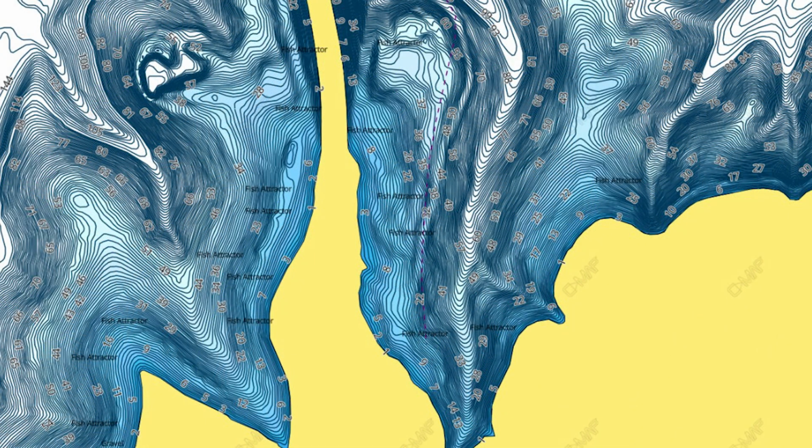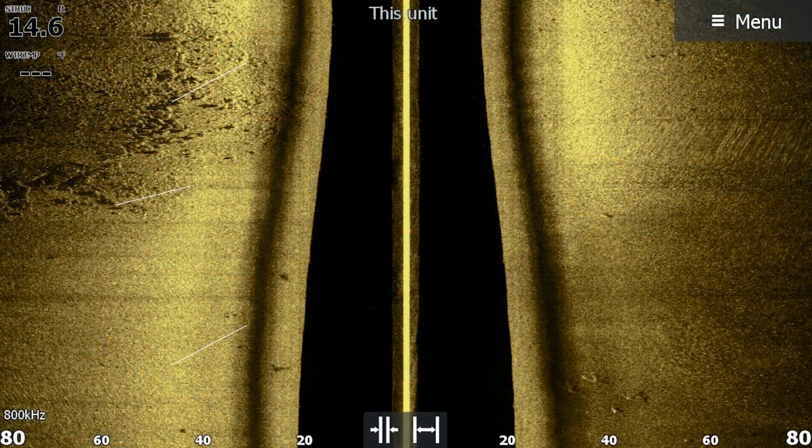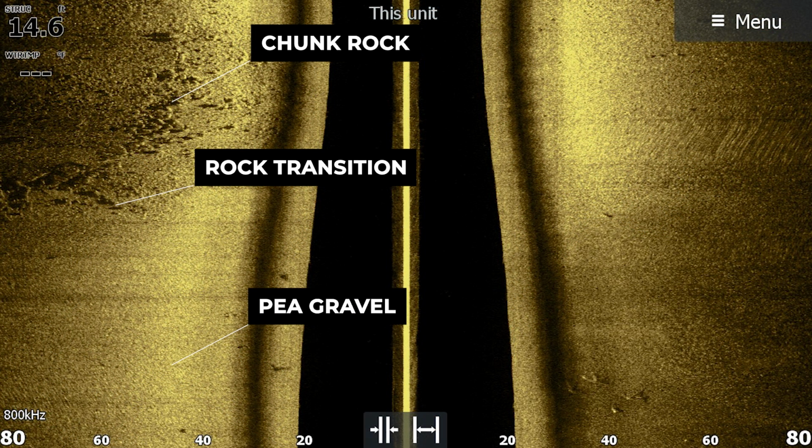Instead, I'm going to be fishing the shallower flats that extend out from the bank. Specifically, what I've been looking for are transition areas where the contour lines are pretty tight together, then start to spread out. These are areas that are more likely to have some type of bottom composition change, which is really what I've been focusing on for the first couple of trips this year and having great success.